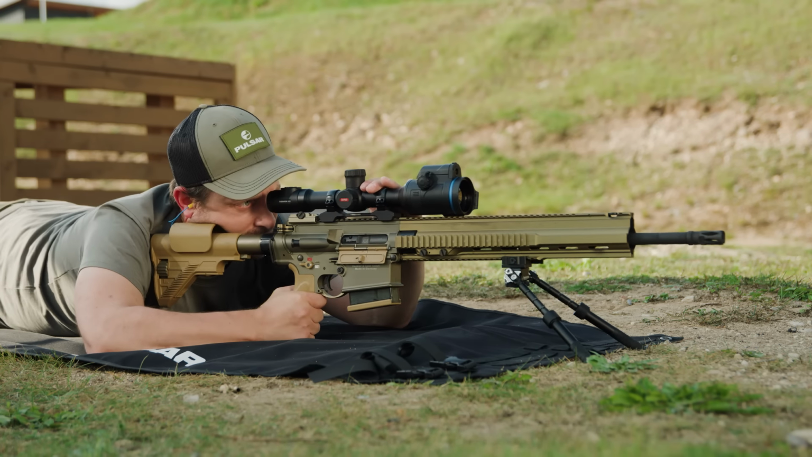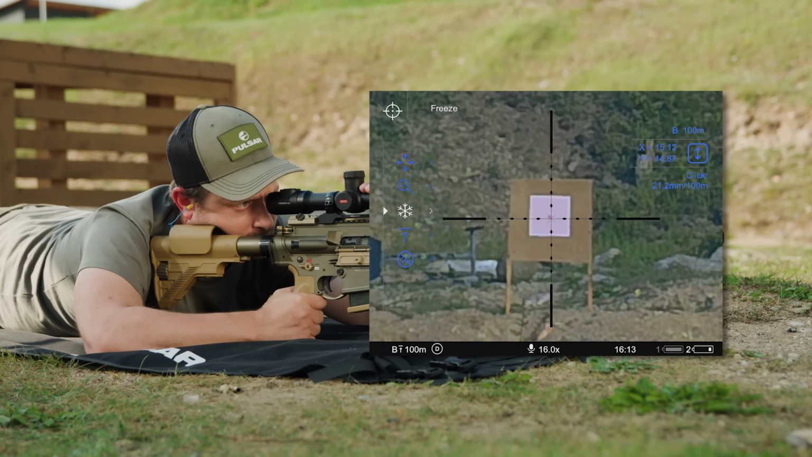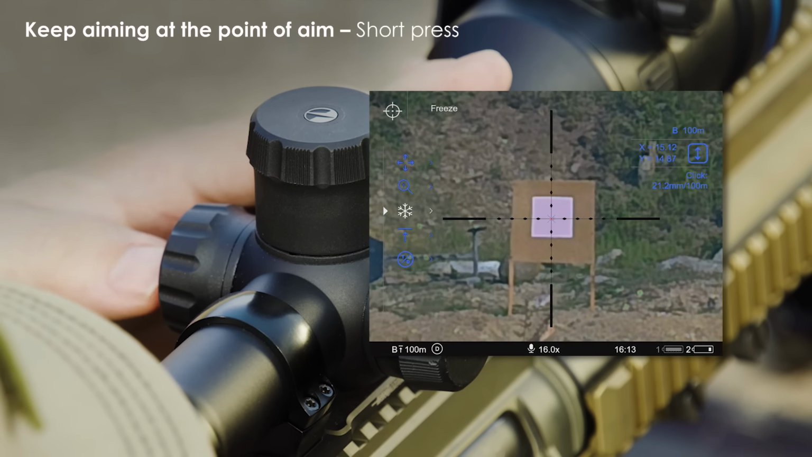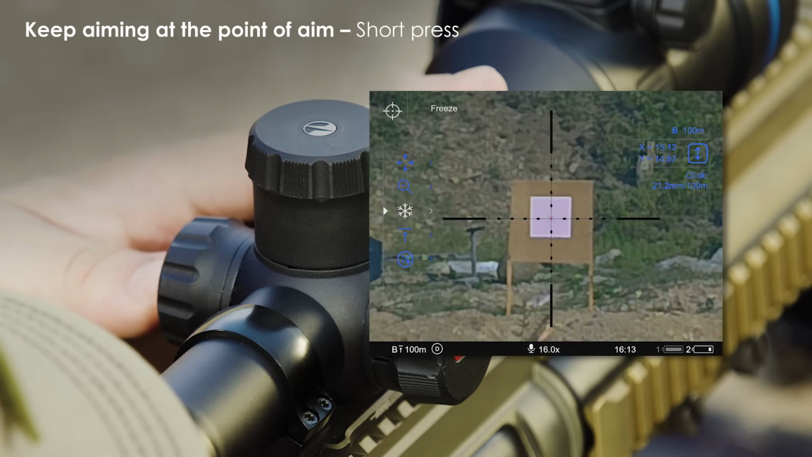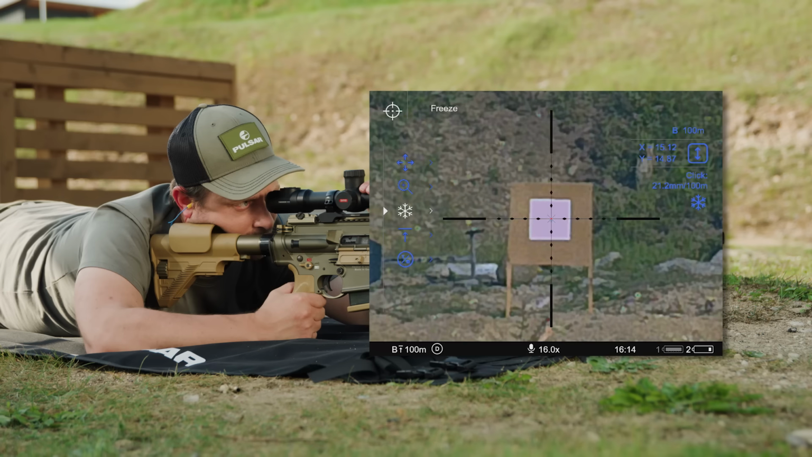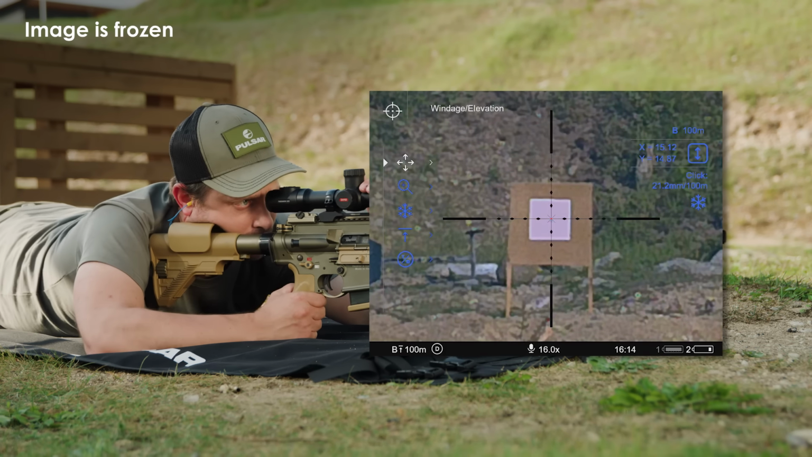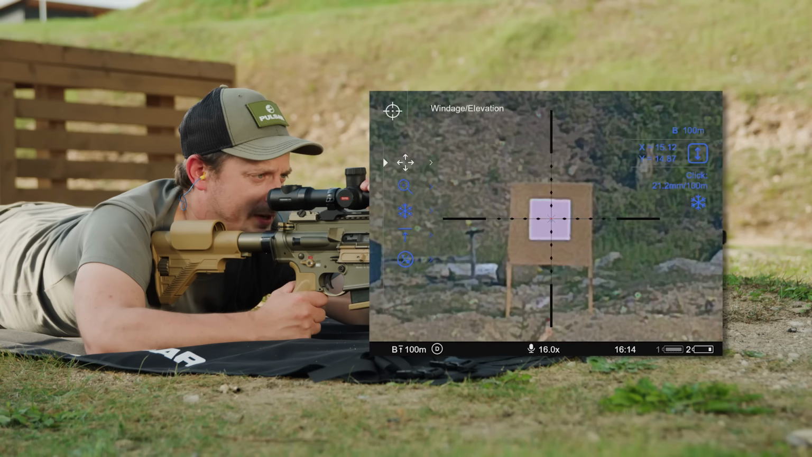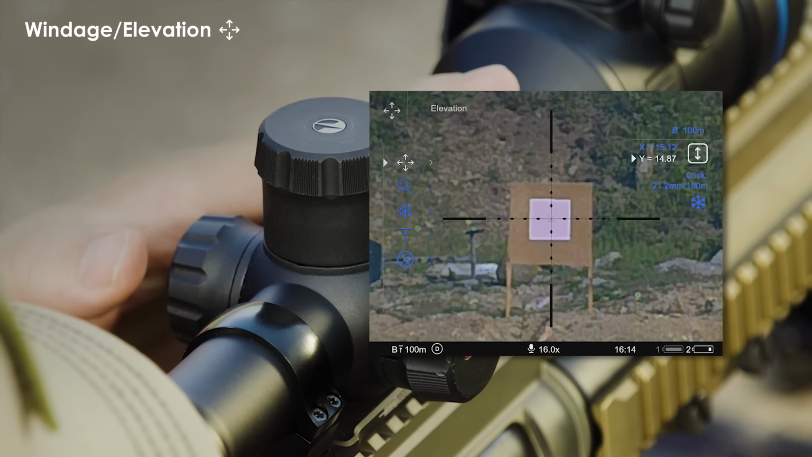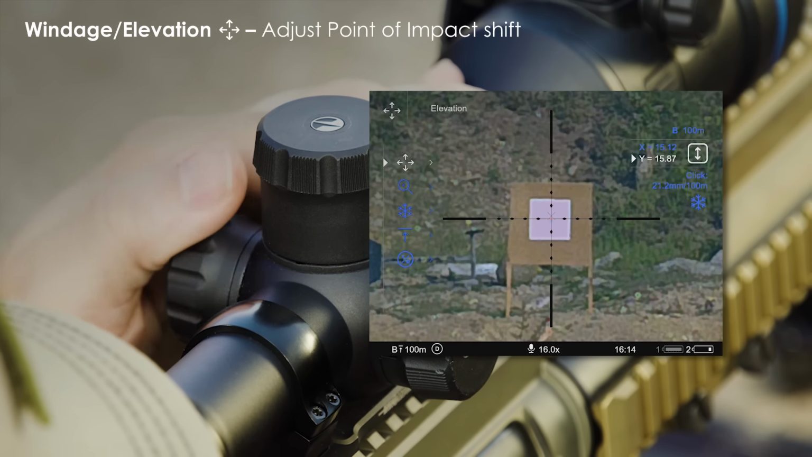We will use the freeze function, which is indicated by this snowflake. You keep aiming for your point of aim, and then you press the freeze function. Now when you've done that, the image is frozen. I can move around my rifle and the point of aim is not going to shift from the target. So now we can go into windage and elevation, and we can adjust for that POI shift.